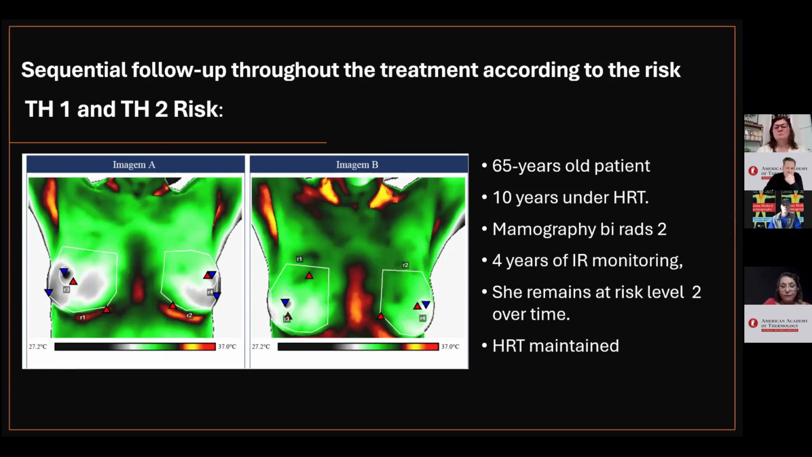Mammography is classified as BI-RADS 2. I have been monitoring her with infrared imaging for 4 years, which shows increased metabolism and vascularization typical of HRT.